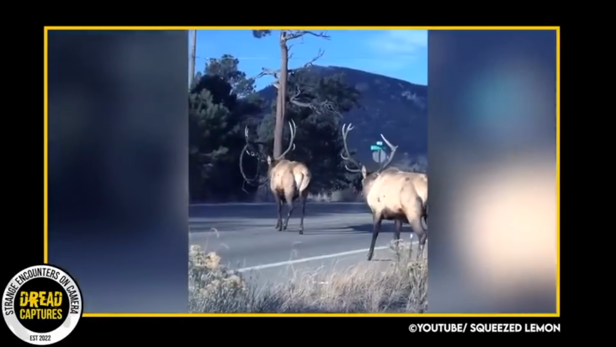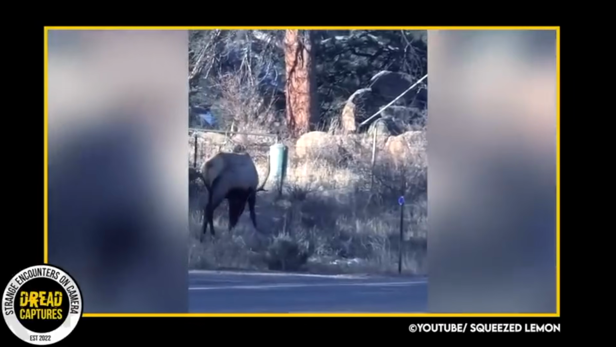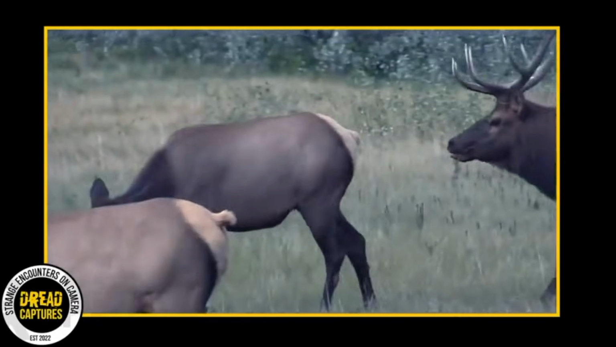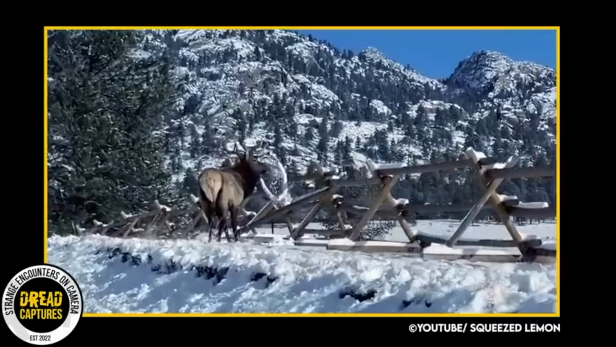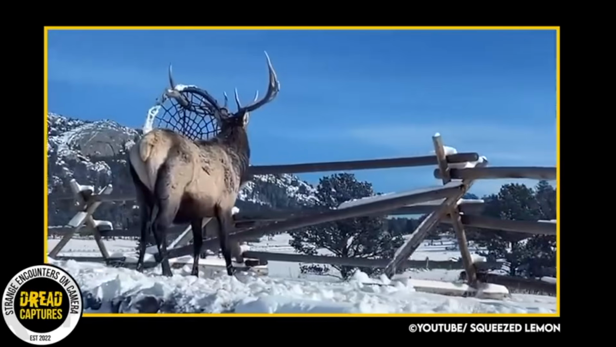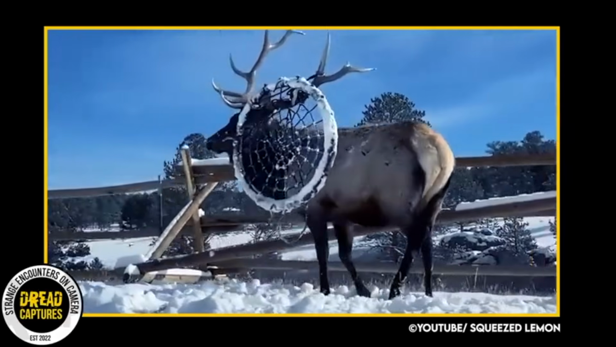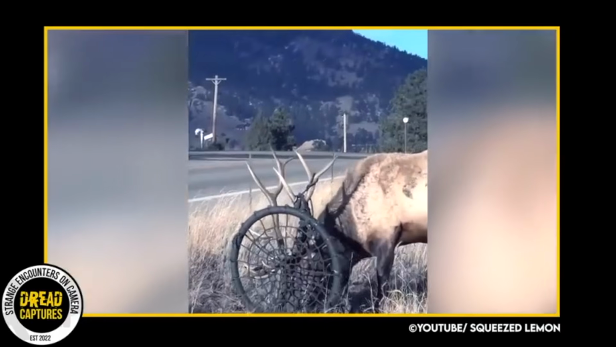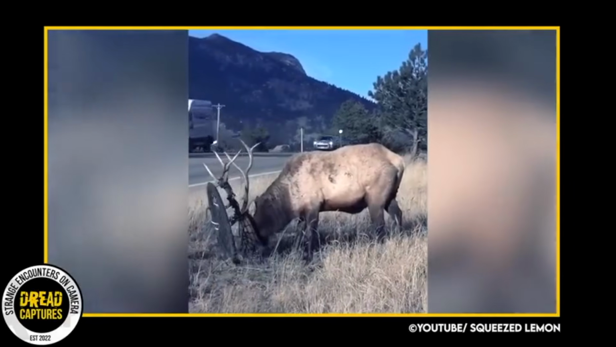Wildlife experts believe that the elk may have mistaken the swing for a rival, since this took place during mating season, or rut. Elk are known to engage in fierce competition for mates during this time of the year, and the swing may have been perceived as a threat. Experts also pointed out that human-made objects can be dangerous for wild animals, and it's best to avoid leaving any kind of trash or discarded items in natural areas.